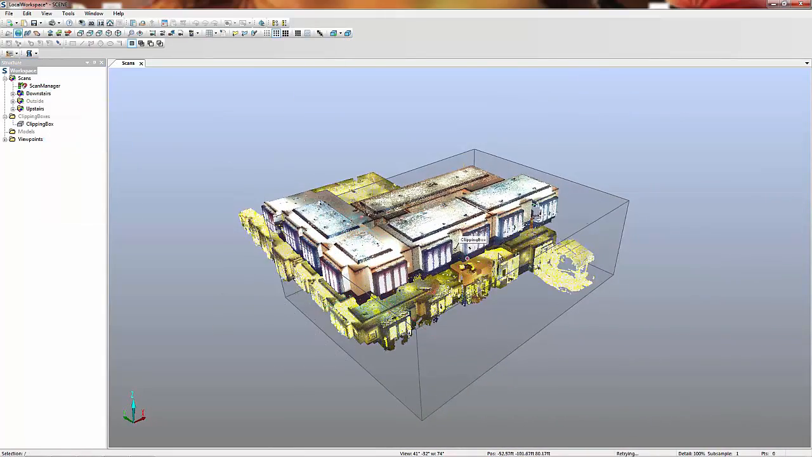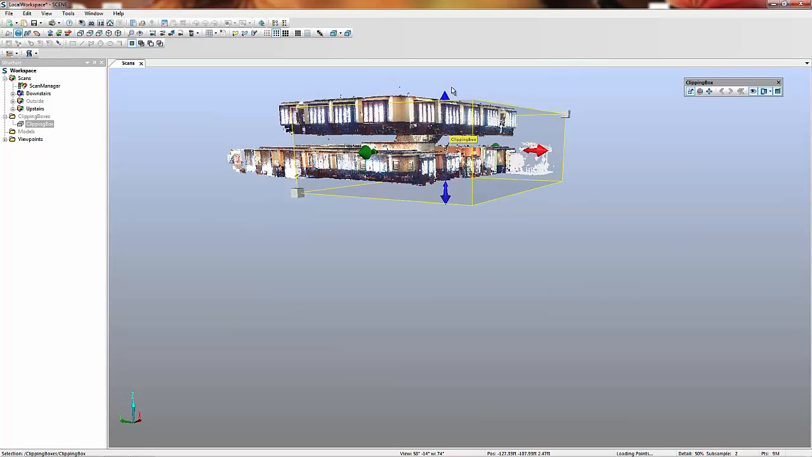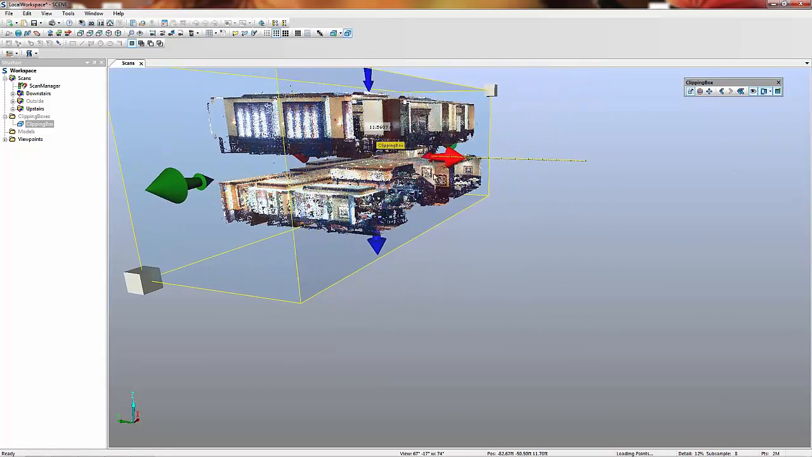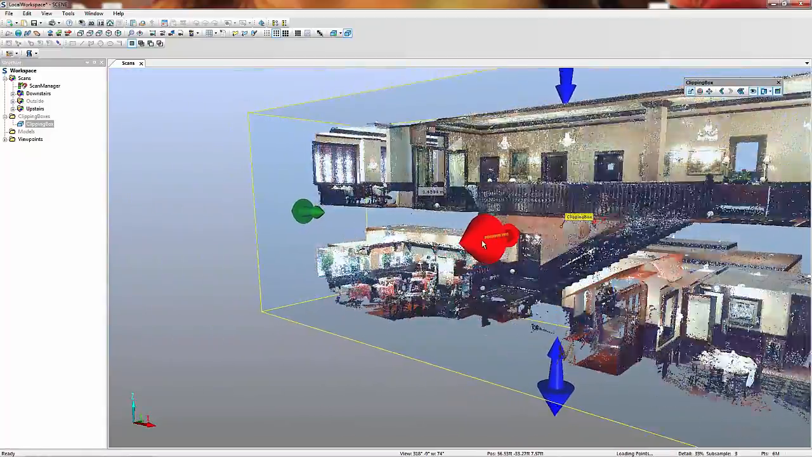By bringing back the scans that I took of the first level, I can see the entire model of the interior of the building. Now I'm going to move the clipping box to take a cross-section of the building through the stairwell to understand how the two levels relate and what is the floor-to-floor distance between them.